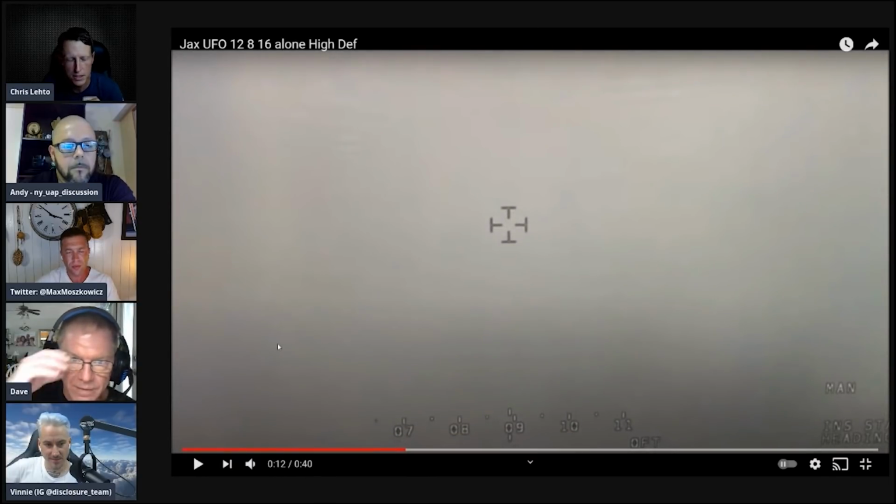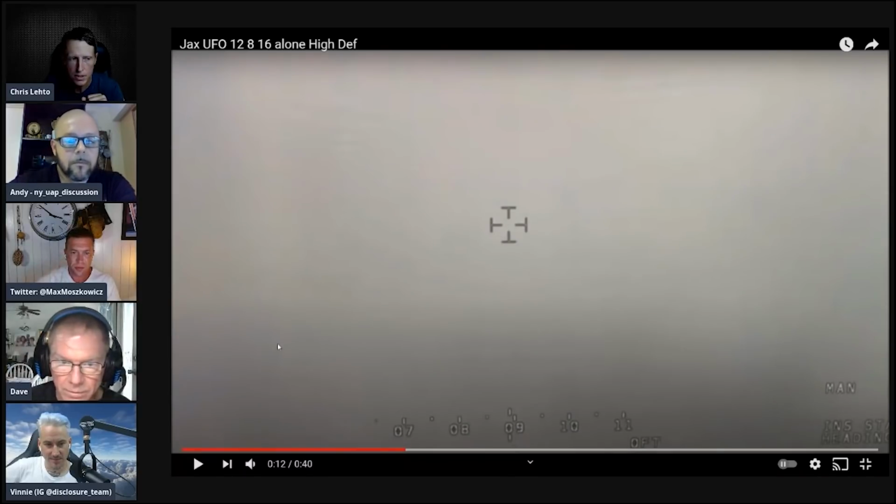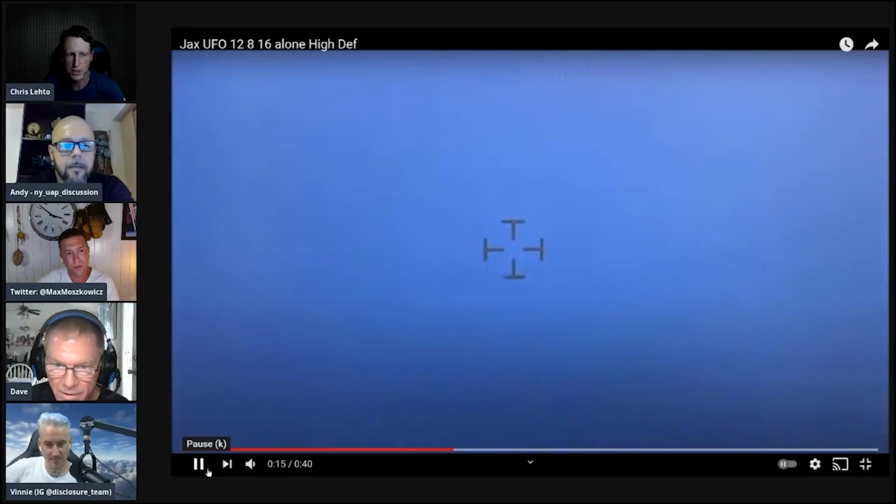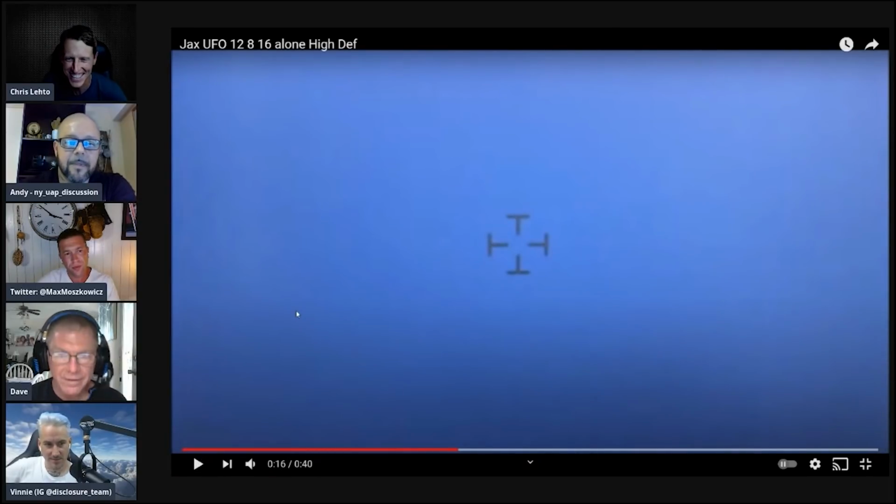That's probably a daylight camera. That's probably EON. Yeah, it just looked like I didn't have any clouds initially. I was like, oh, there's clouds. Maybe it's obscured by clouds, and then it goes to the regular optical, and I'm like, nope. Yeah. Like, it's crystal clear. I'm just actually a different color.